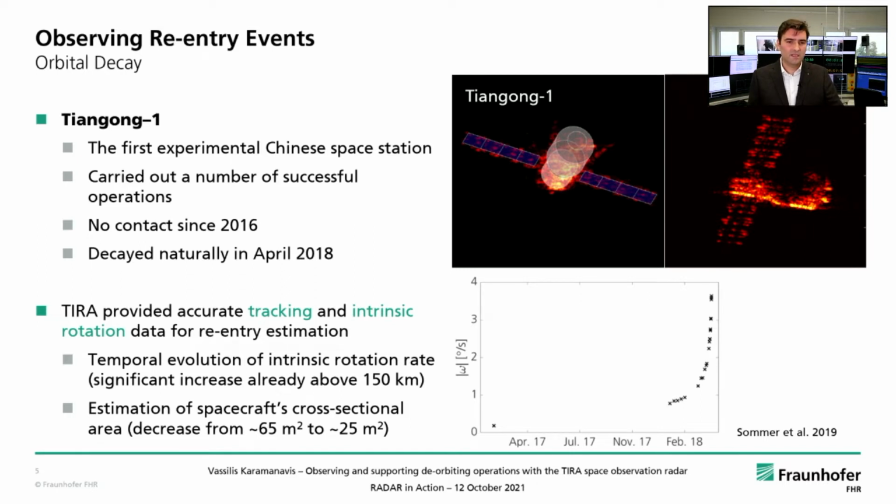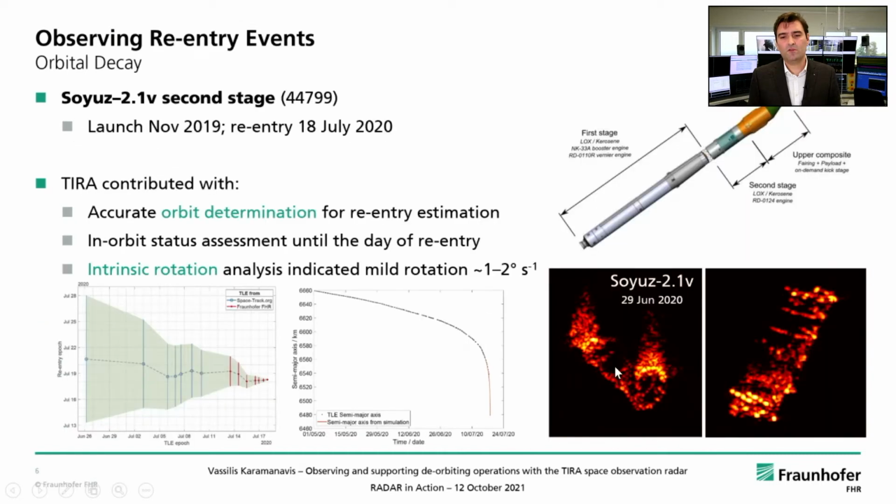In this case, TIRA provided accurate tracking and intrinsic rotation data, which were very useful for the re-entry estimation, both time and, of course, spatial. We have obtained the temporal evolution of the intrinsic rotation rate, and you can see this right here in this plot. So this is the rotation rate a bit more than a year prior to the actual re-entry.